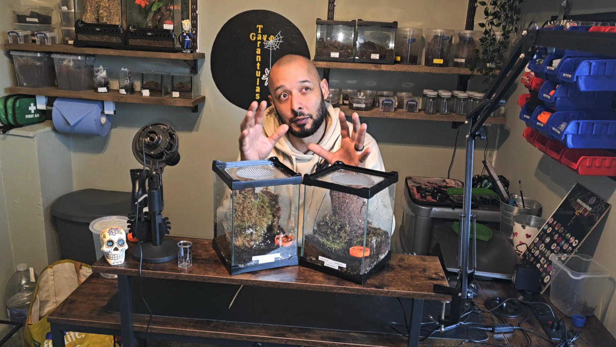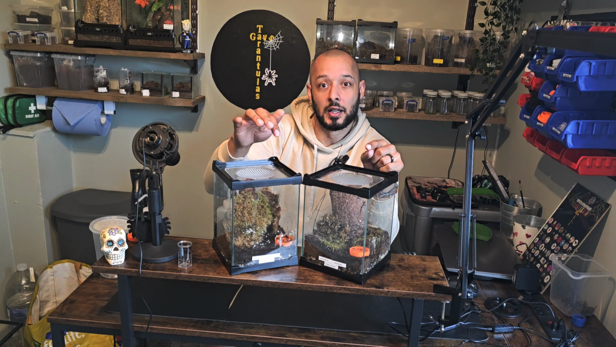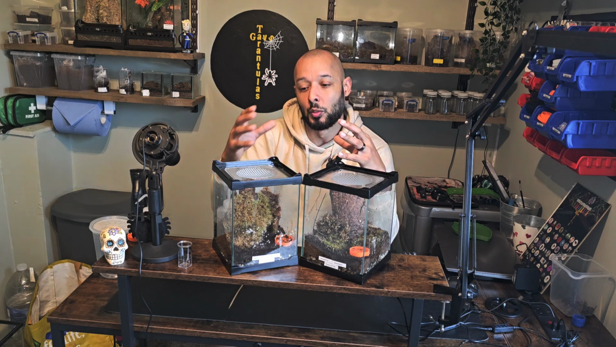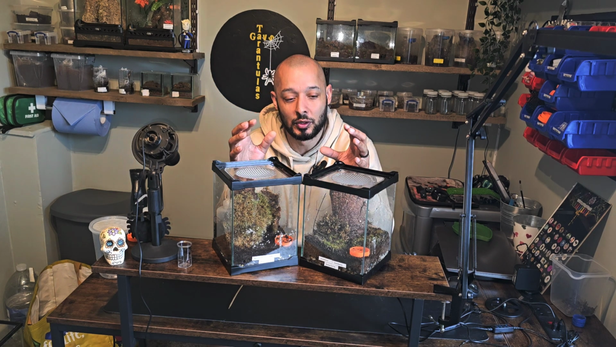And after 2 weeks, I managed to get this one. In fact, I've got both of them the other day. I've got this one on camera, and I put it to normal light so you could see it, but they're not fully out, but you could see they're a good size and they're absolutely beautiful.